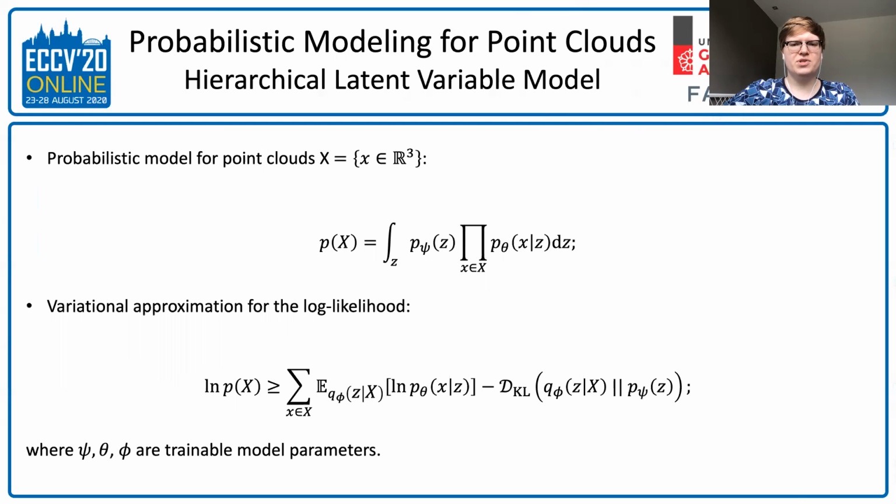As is common for latent variable models, we can mitigate the intractability in the integral by relying on a variational lower bound, as in VAEs. In our case, the inference network produces an approximate posterior distribution over the latent shape variable, given a point cloud. The main remaining challenge is to design the conditional distribution P of x given z on 3D points given the latent shape.